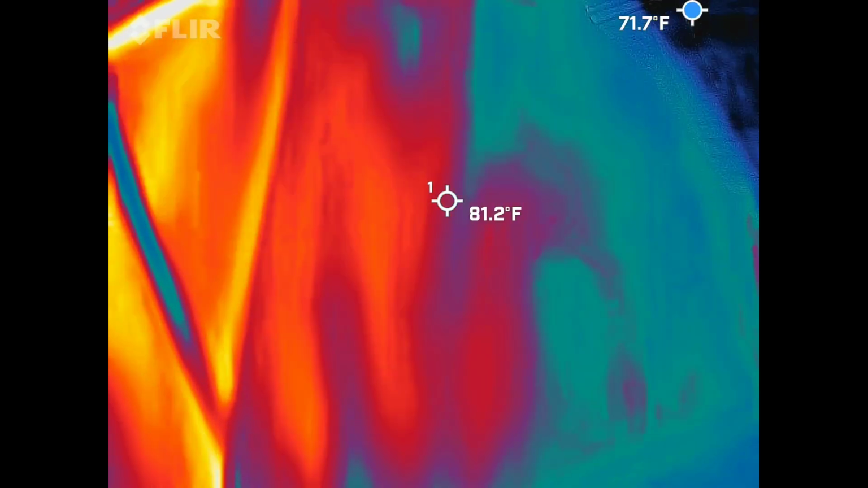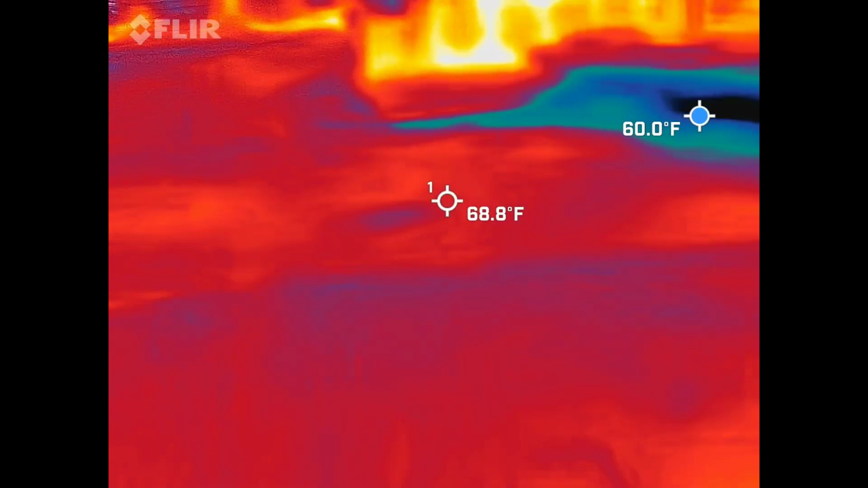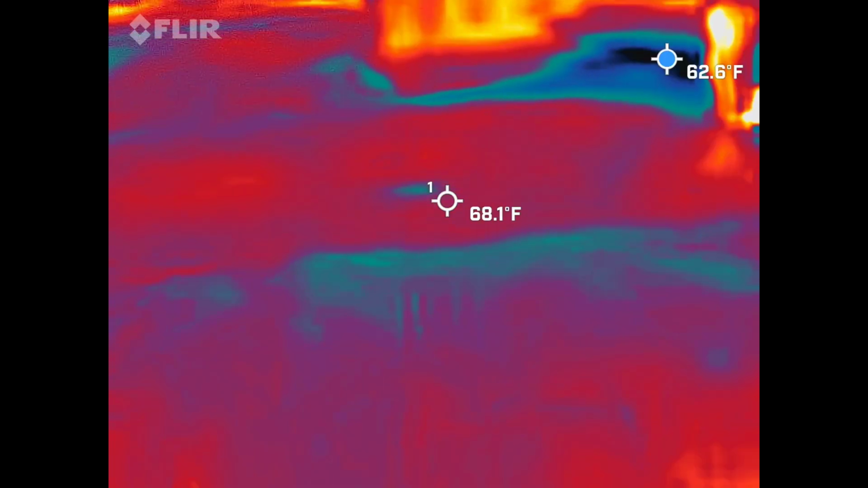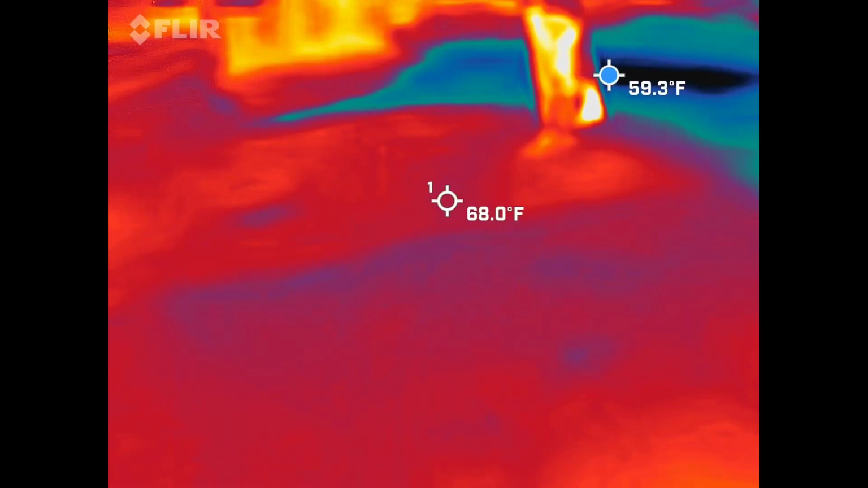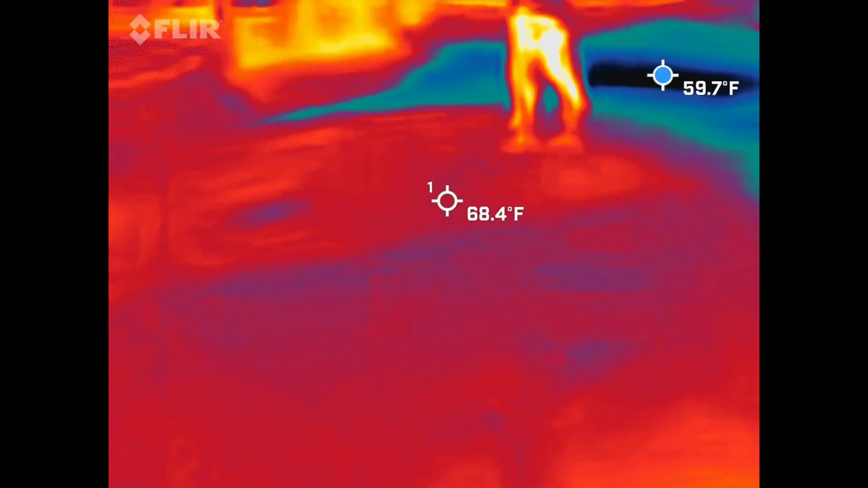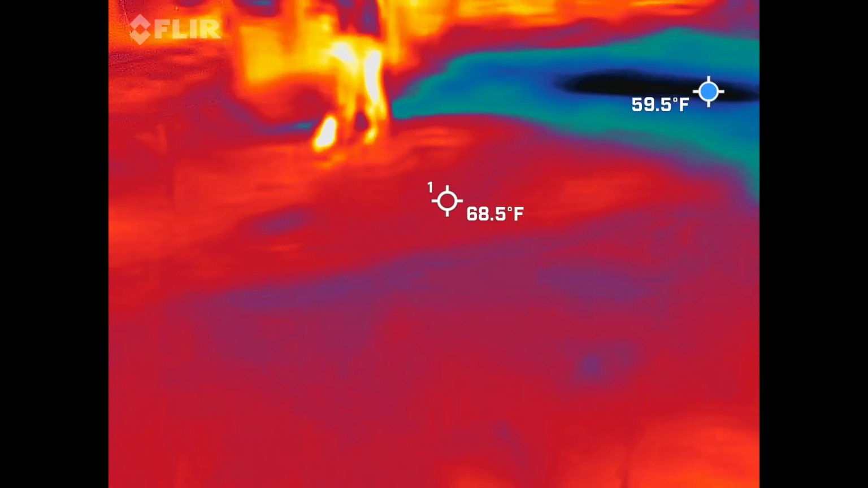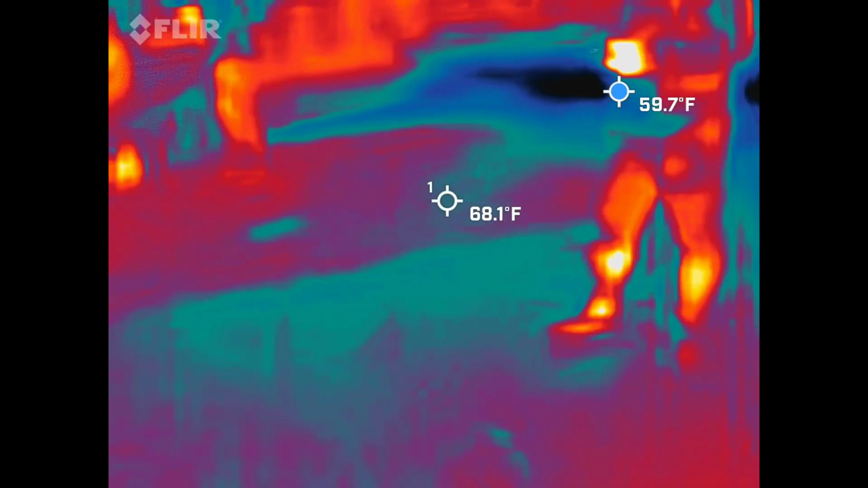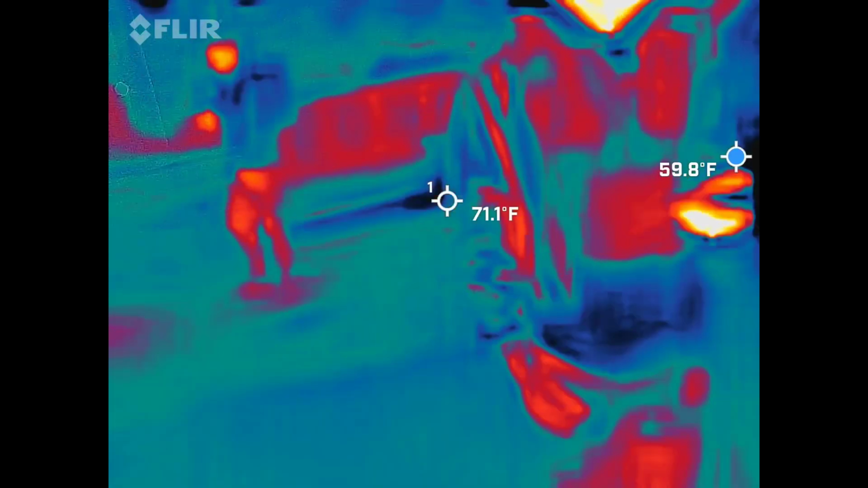So with this guy, the ground in here can be a little odd. What you're looking at up there is obviously that's more cement, and then below it, closer to us, we have mud, gravel, rocks. There's a lot of material in there. So that's why you're seeing the variation. But I'm not surprised that that's going to be in the 30s and 40s over there. There's probably water running under there too in that drain. Exactly. Anything metal is obviously going to pick up the chill of the wind.